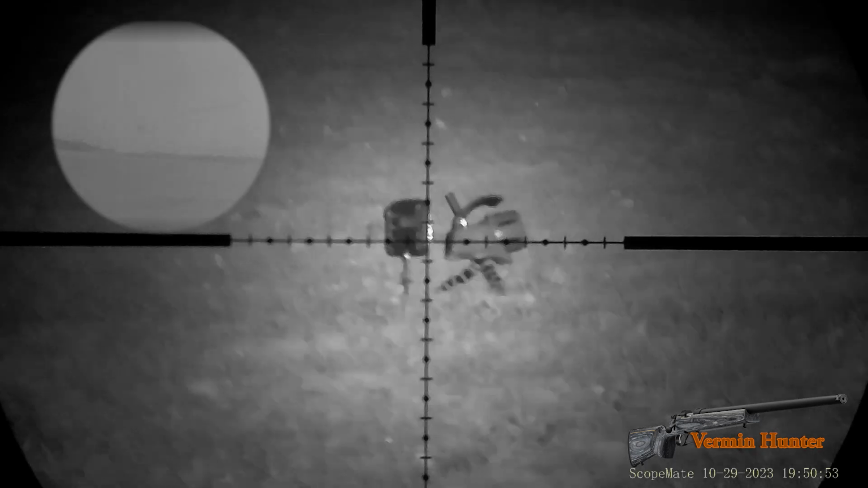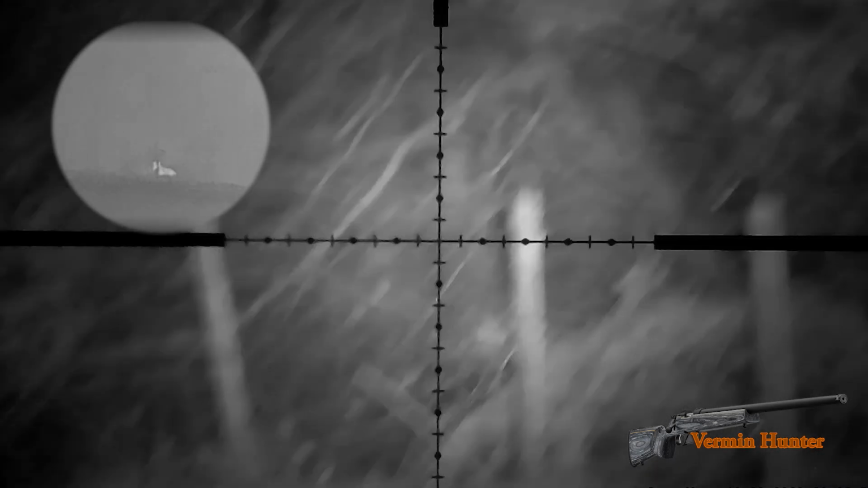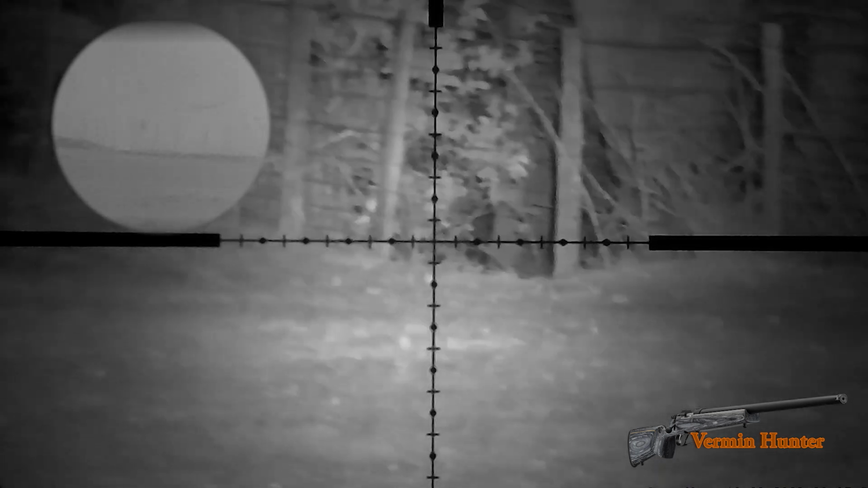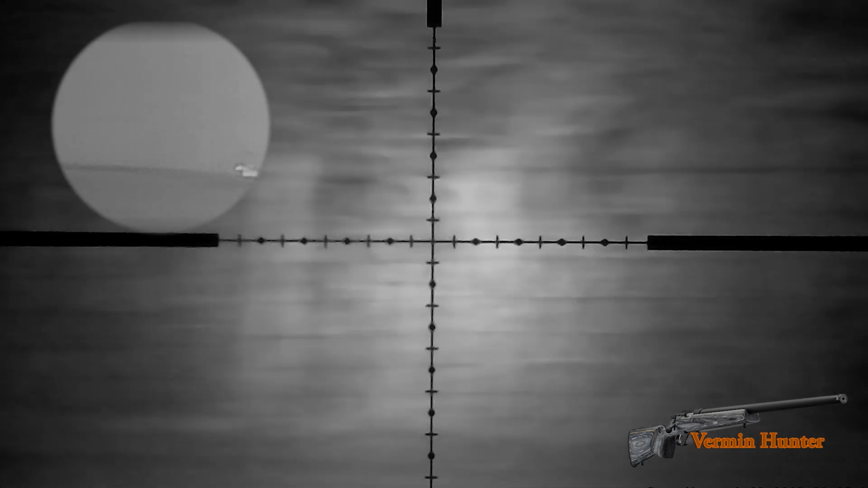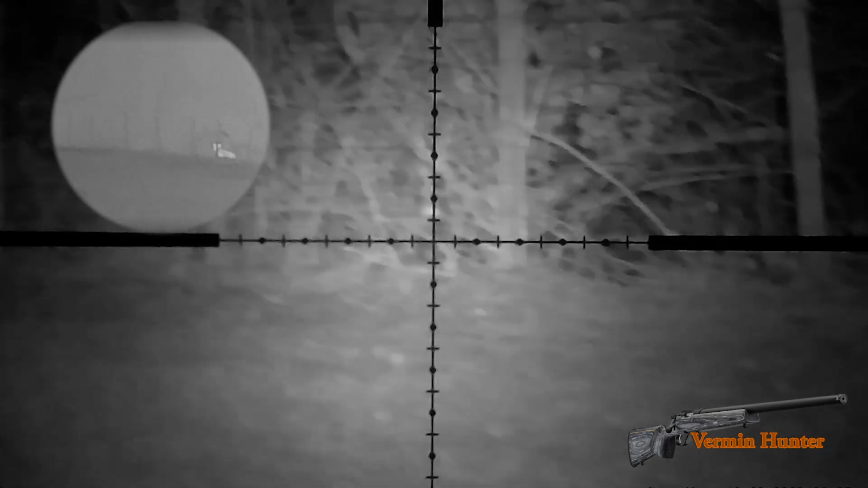And I'm busy scanning the field to see if I can pick up another heat signature. No idea where he's gone. I presume he's gone into the gully behind the trees down below the fence itself. I scan busily around and I'm still looking for him. And as I draw back to the right hand side, I notice he's sitting beyond the fence, just above the bank, looking at my caller, probably about 25 yards away from the caller.